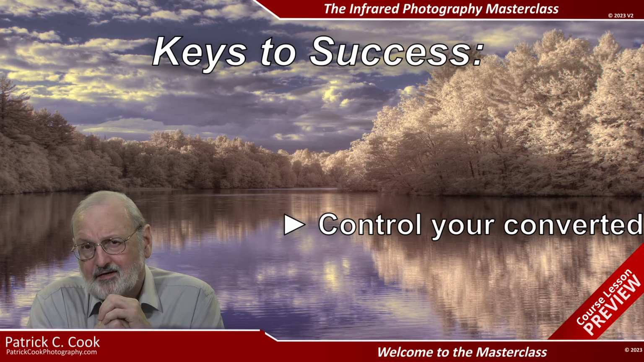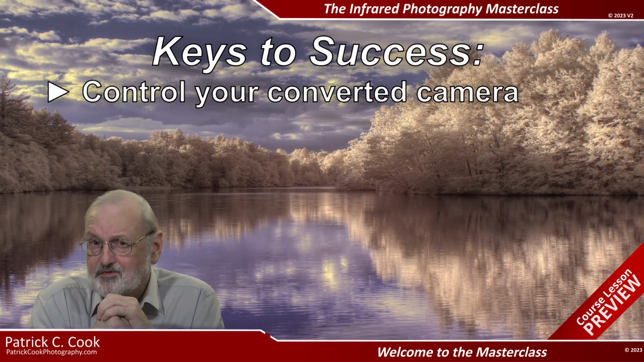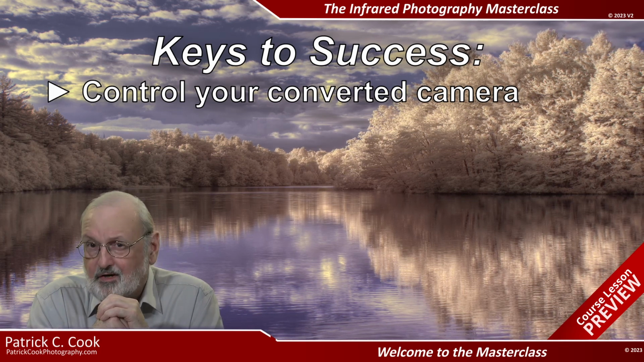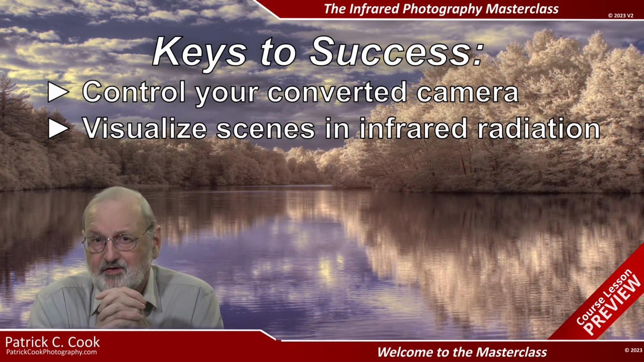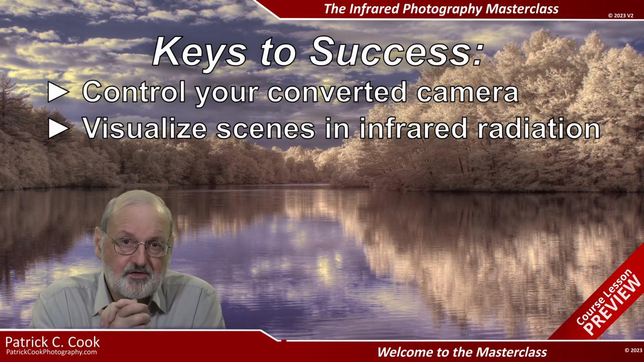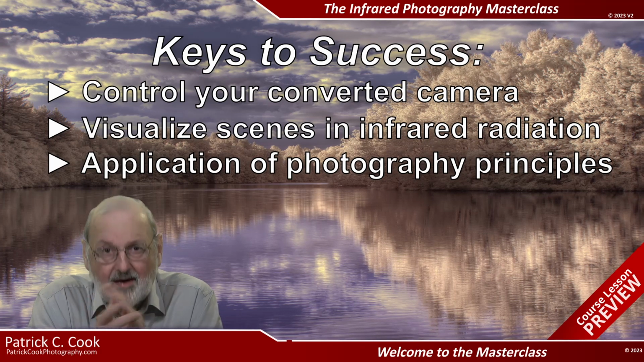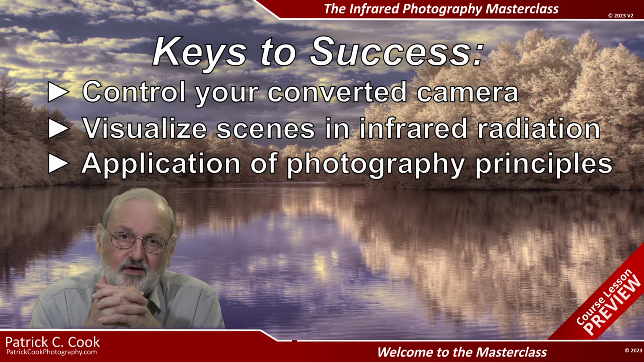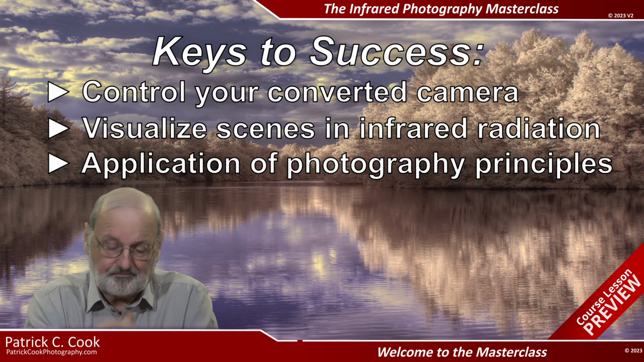Understanding filtering and how to control your converted camera is one of the keys to success with infrared photography. The other key to success is developing the ability to visualize a scene in infrared radiation. Add to these the application of photography principles. Combined, these keys unlock wonderful opportunities for creating unique and memorable images that few can claim.